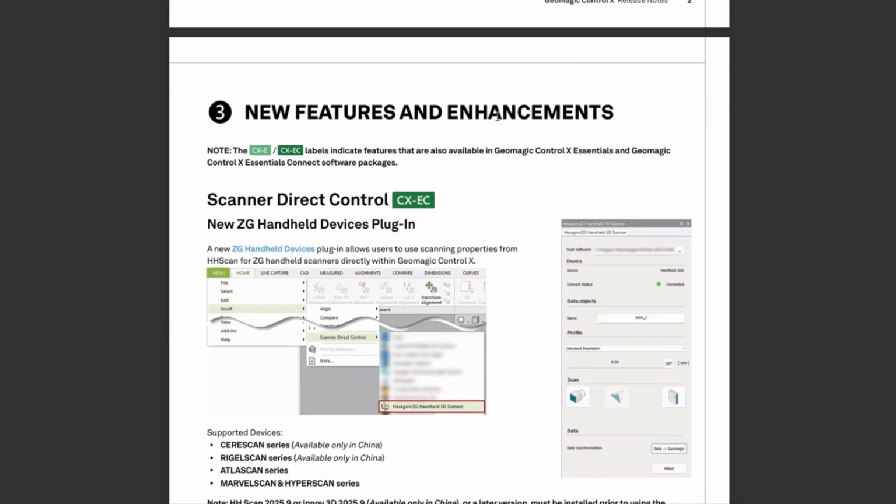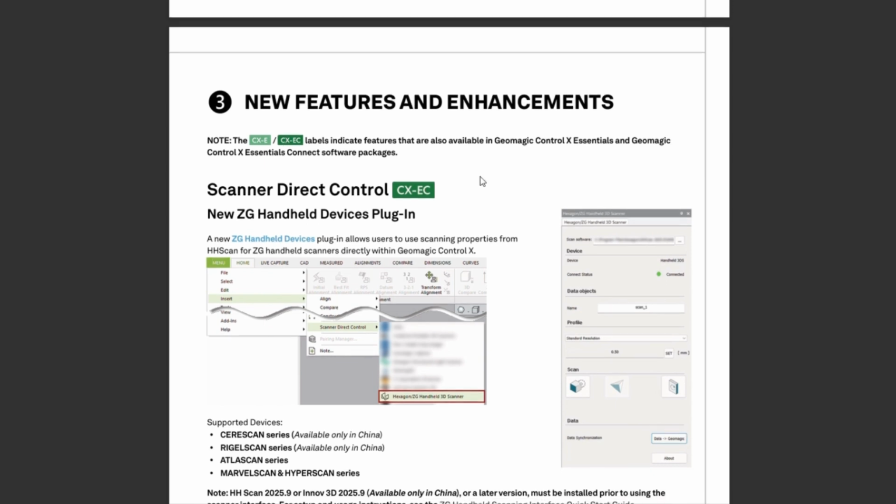So the first few pages are just going over the basics. Really, we want to start with section 3, new features and enhancements. Now you'll also notice when we're scrolling through this, you can see which version of Control-X these features apply to. Control-X E is Control-X Essentials, Control-X EC is Control-X Essentials Connect.